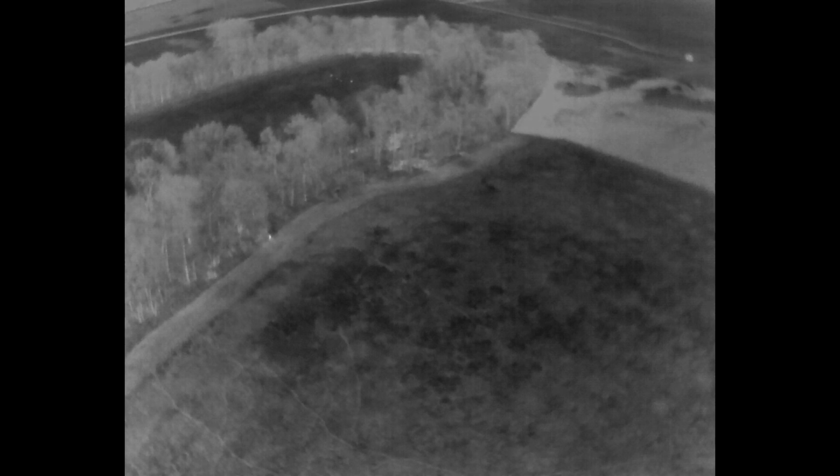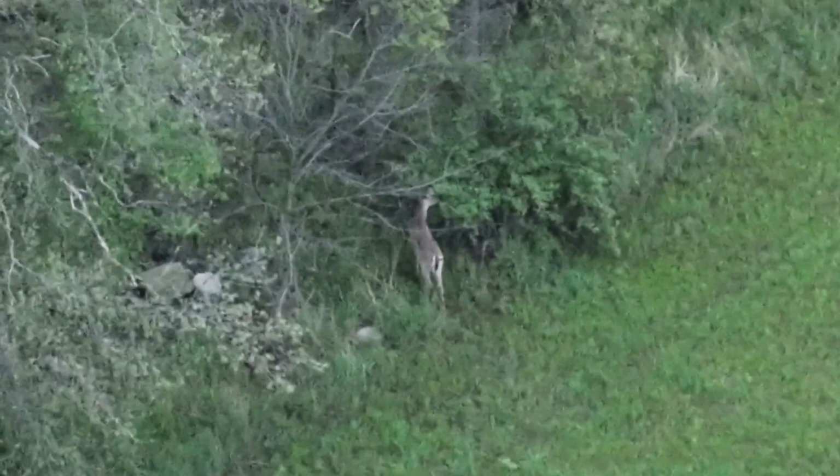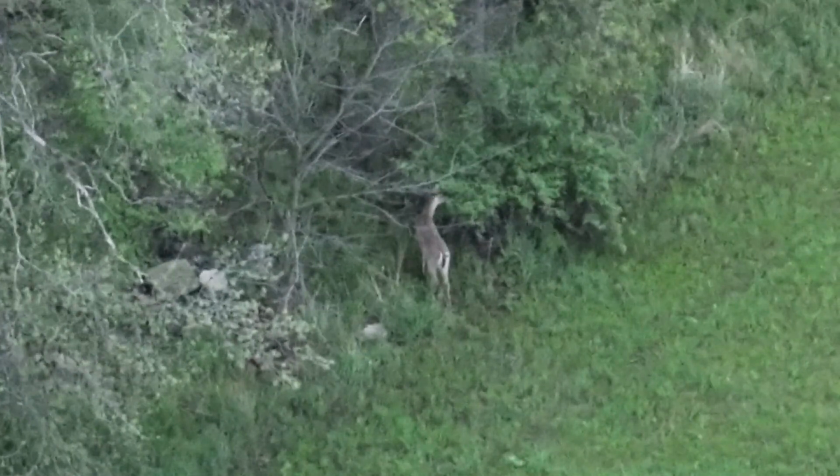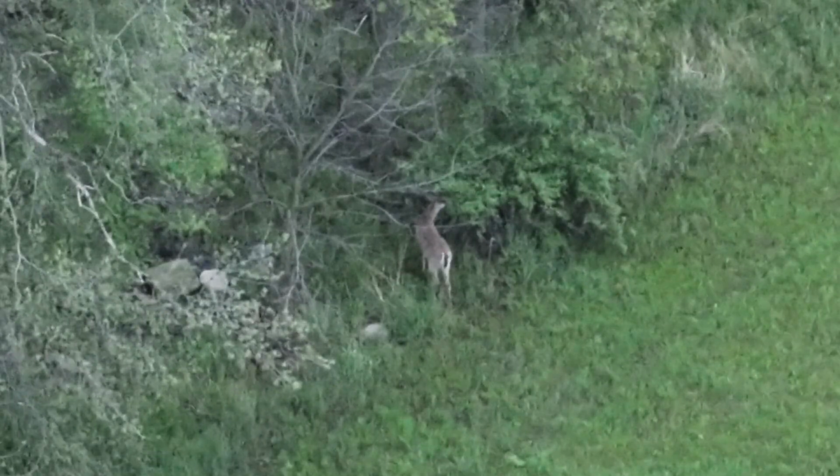So as I travel along, here we have the edge of the river, the edge of a kind of CRP field, and that's Conservation Reserve Program, and a deer feeding along the side.